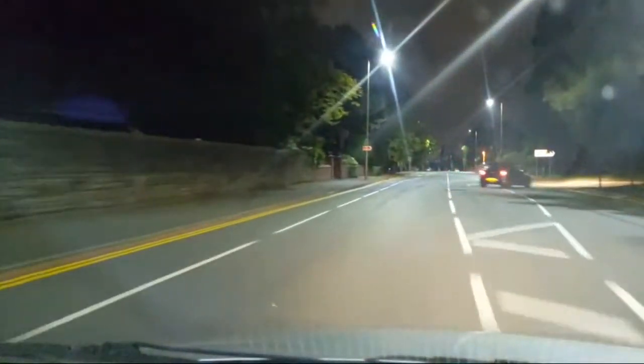Come in, tap on the brakes, on the corner. Nice stretch of road this bit here. Go left, then go right, if you're doing it wrong.